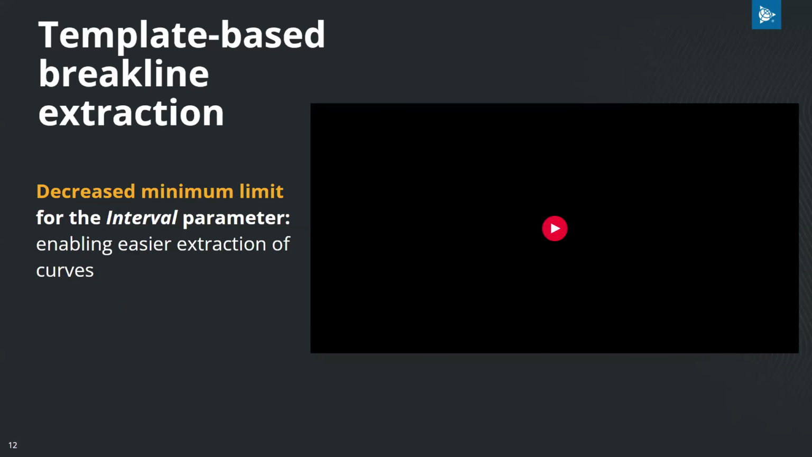We've also decreased the minimum extraction interval down to 10 centimeters for easier extraction of curbs. By decreasing your extraction interval around a curb, the fitting algorithm can more easily detect the curb and continue extraction without you as the user needing to point it to its next spot.